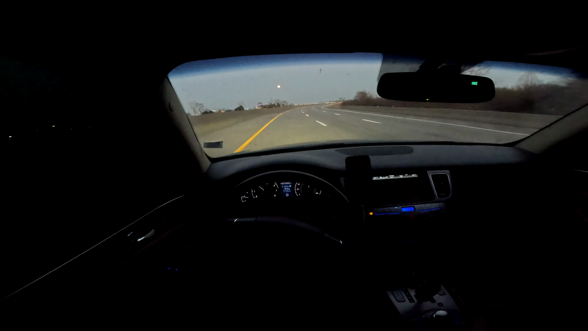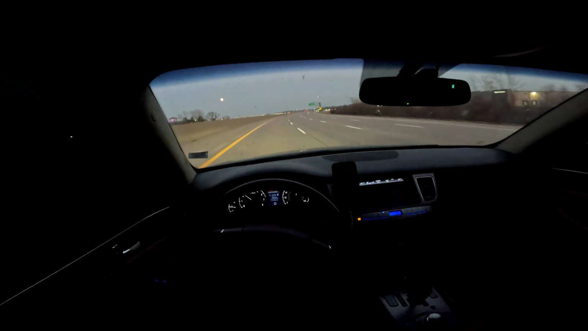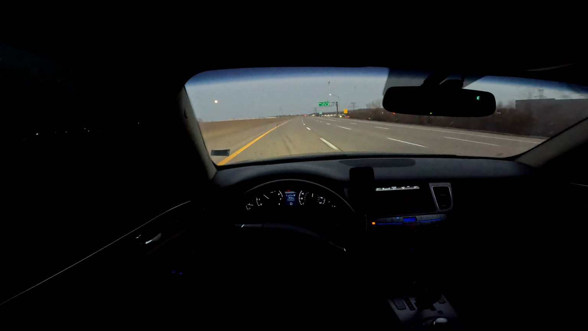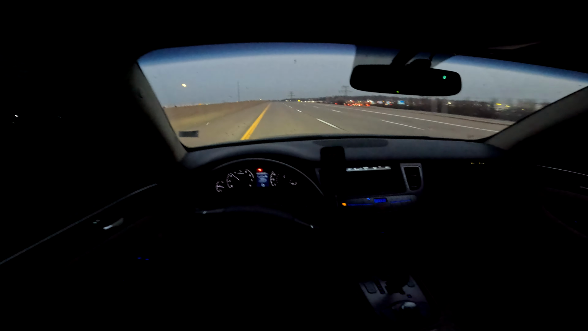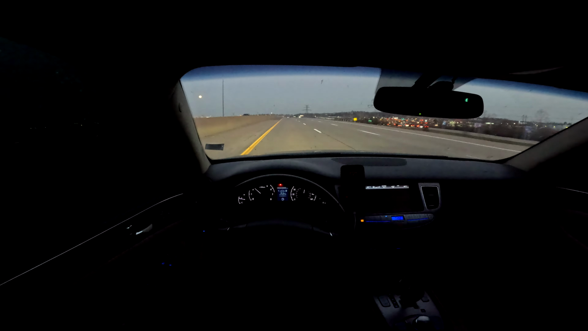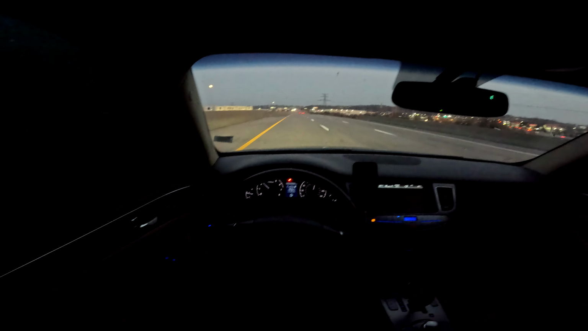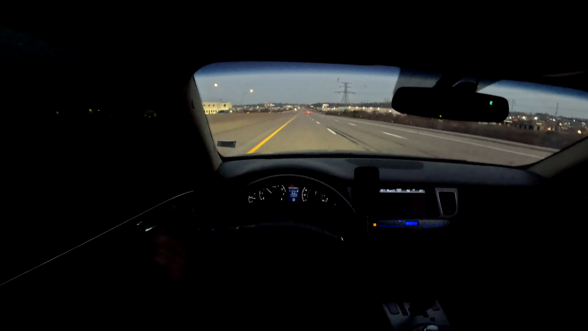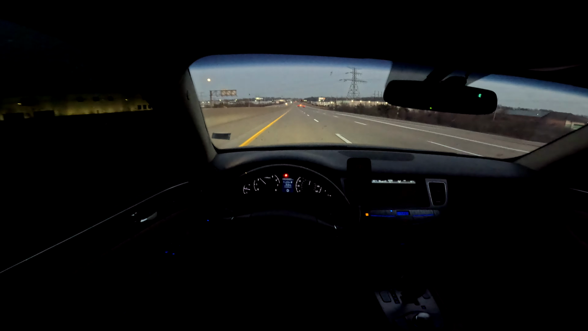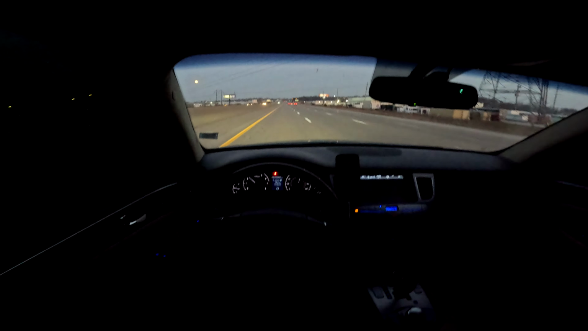I think it was some tuned Daytona Scat Pack. The exhaust on that thing was ridiculous, bro. He had the pops on the downshift. I think it was catless too, because that thing was screaming. Good grief. I gotta start bringing my GoPro with me more often, because every time I don't bring it, something always goes down.